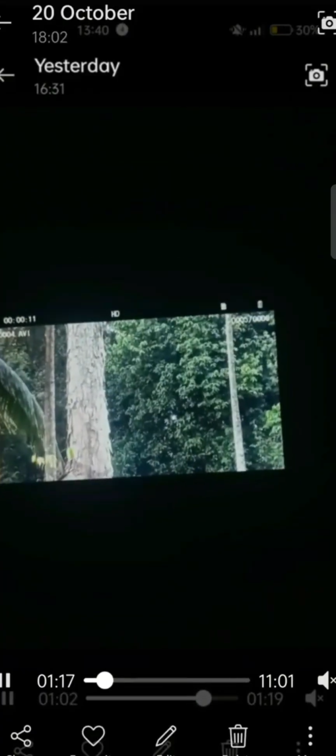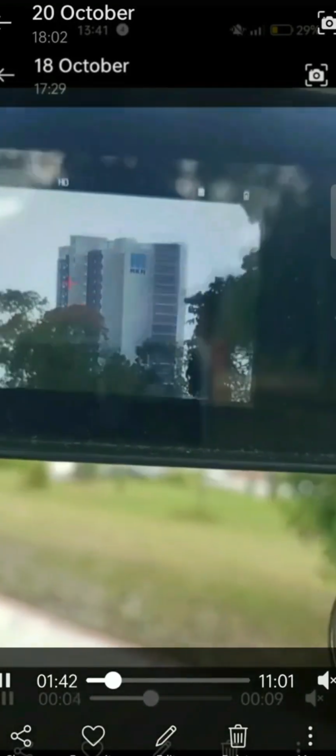This actually works in daytime. So if I just observe with a full zoom, it functioned really good. This is what I saw in daytime, but in nighttime it was really good, even better.